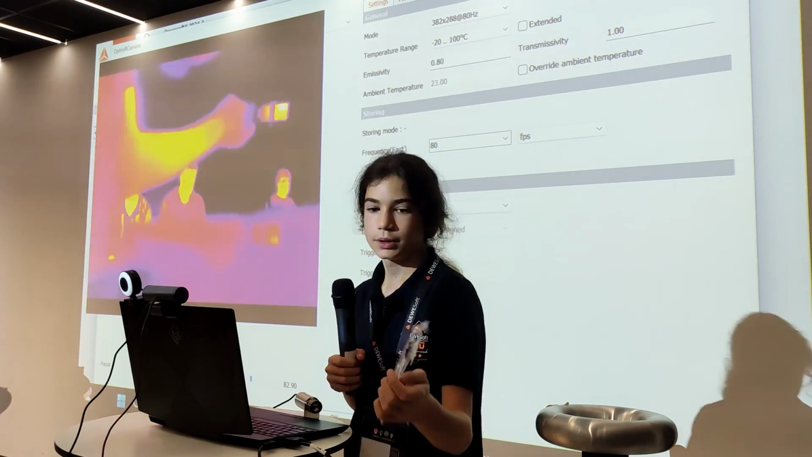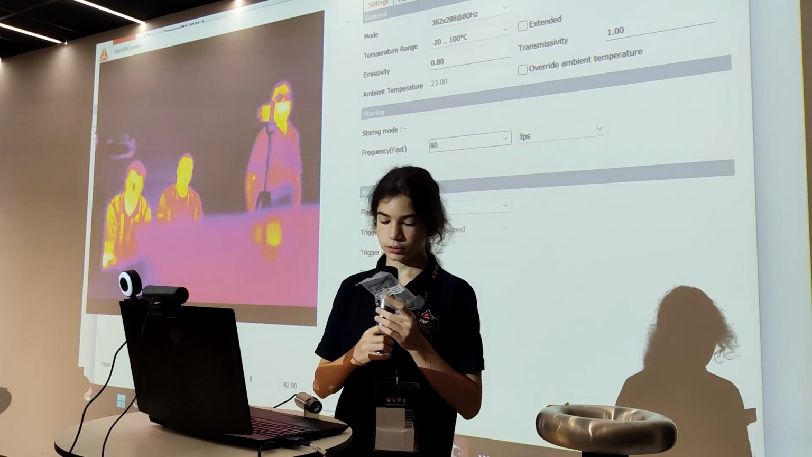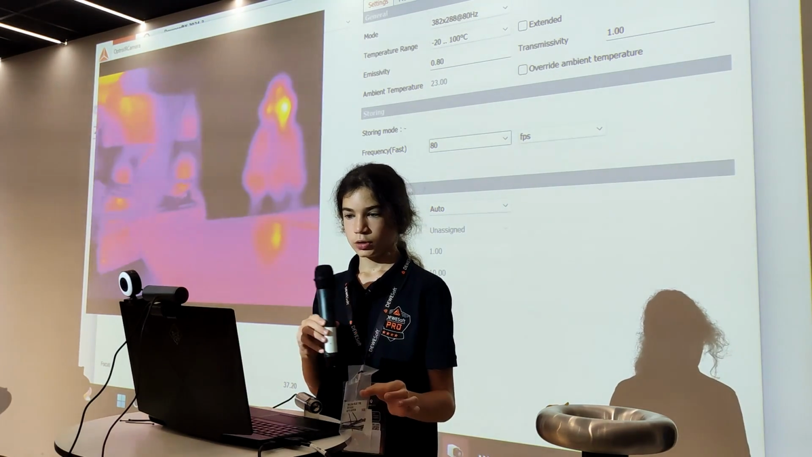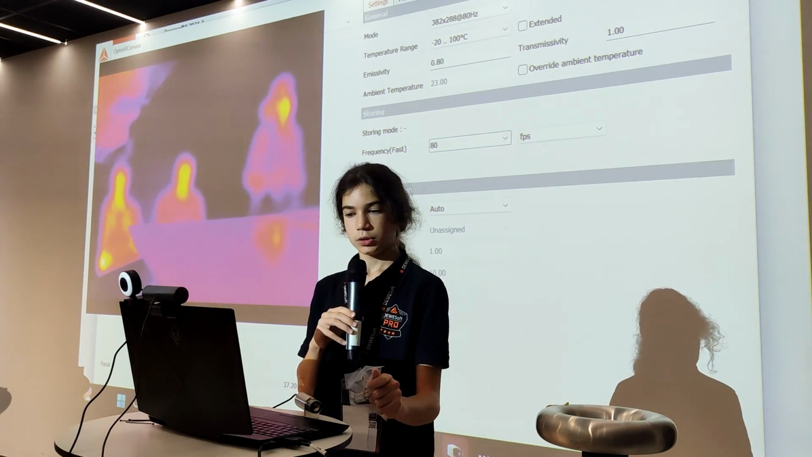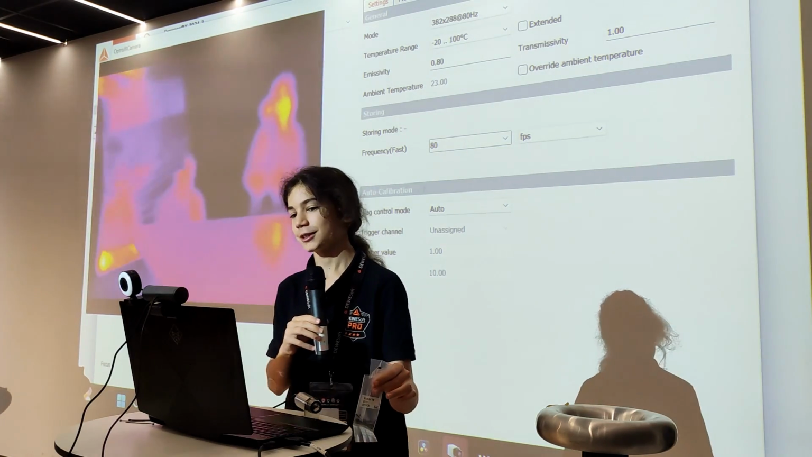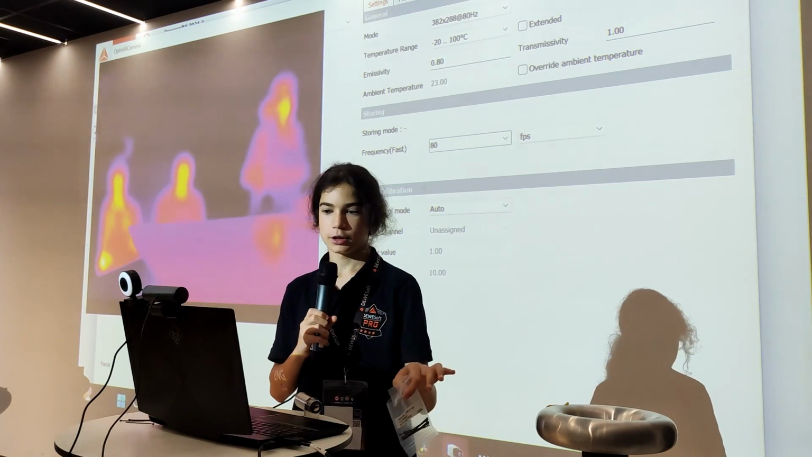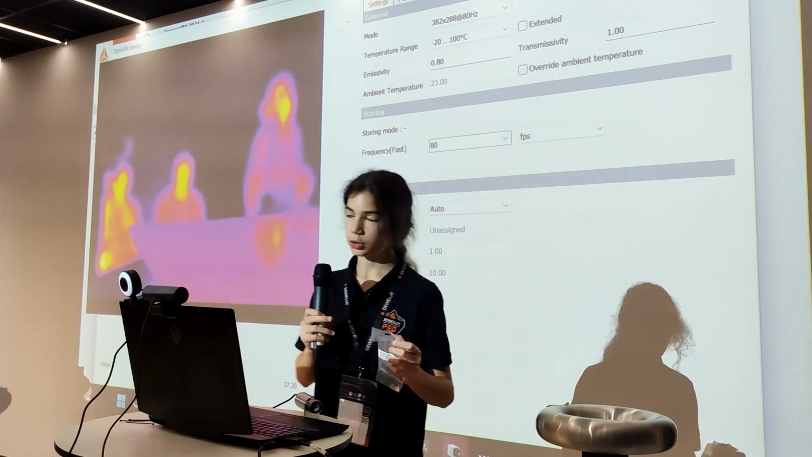I mean, this is a bit thicker than most plastic bags, but we should be able to see the zip ties inside. However, we should adjust the focus if we want a less blurry measurement. As you can see here, you can see the zip ties inside of the plastic bag, and of course, if I heat some of the zip ties with my hands, then they get warmer. Or maybe it's the bag getting warmer, I'm not sure. I don't know how transparent this bag is. But again, if I cover a person with the bag, the person looks colder because the bag is colder and it's not perfectly transparent. So it's blocking some of the IR light.